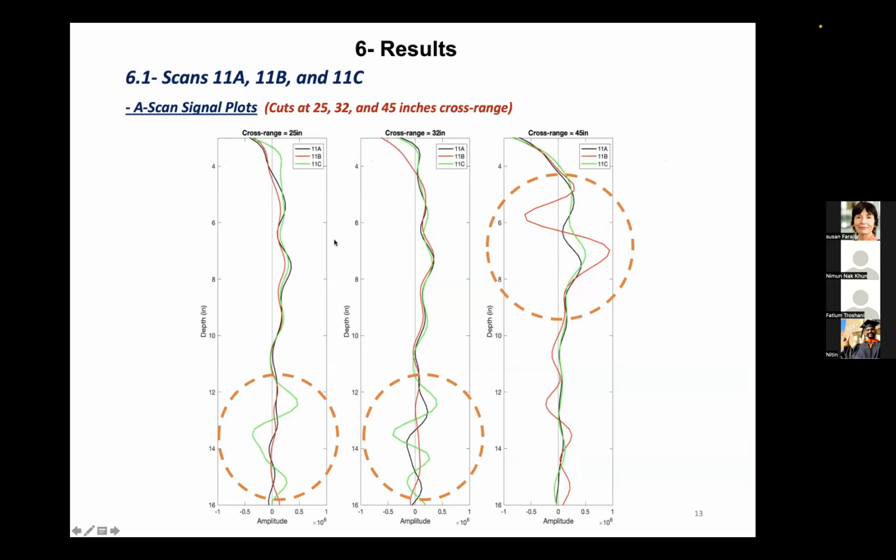Now, these are A scans taken at 25, 32, and 45 inches cross range. We can see the high scattering and fluctuations here for 11B particularly, and for 11C at 12 to 14 inches, which show loss of homogeneity.